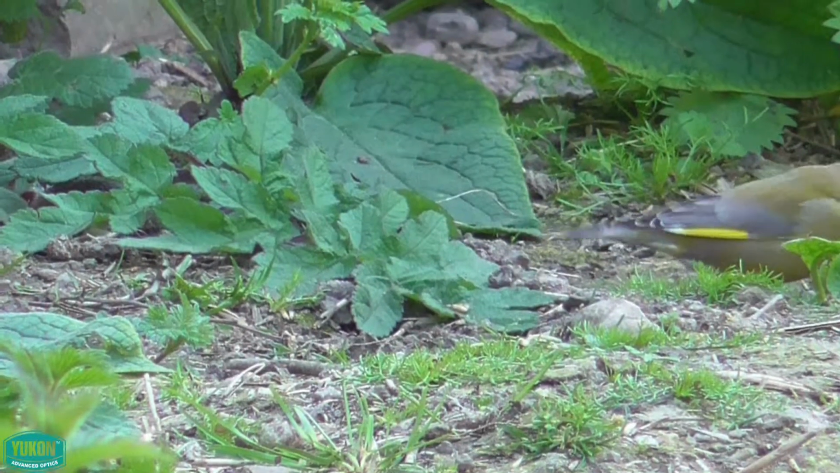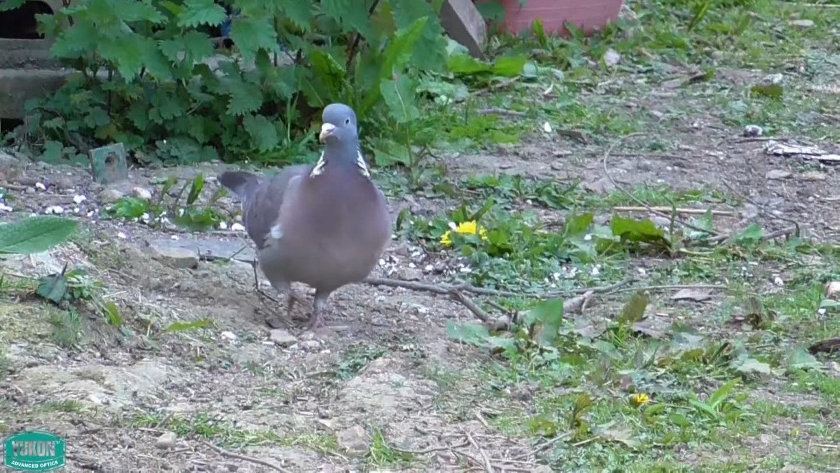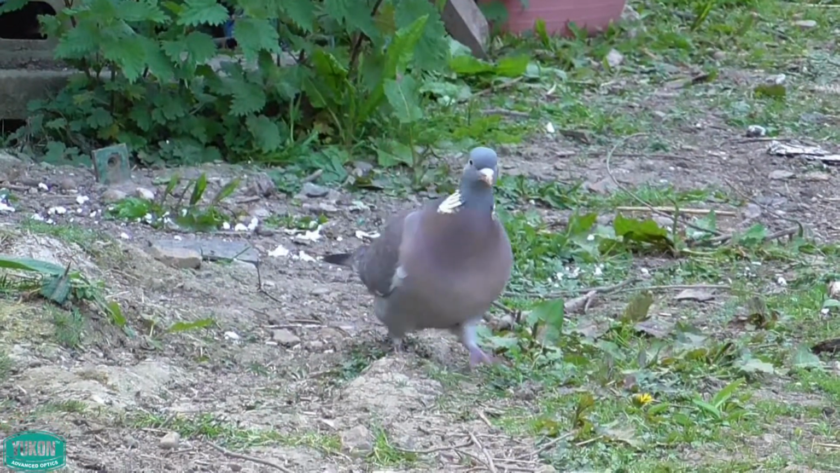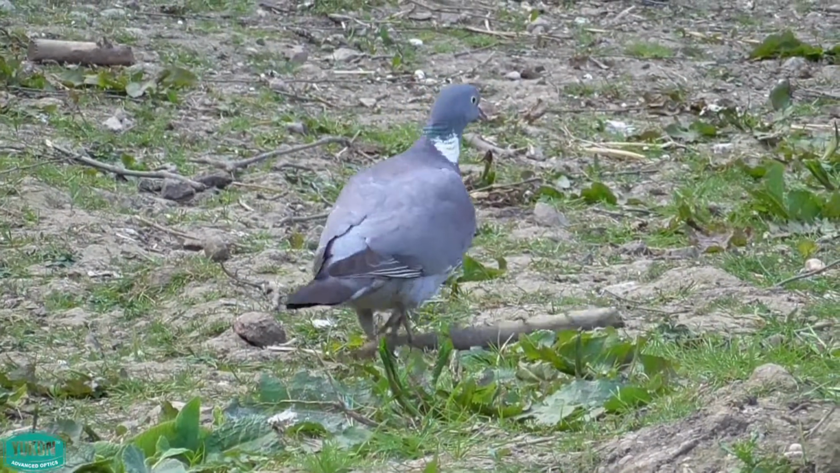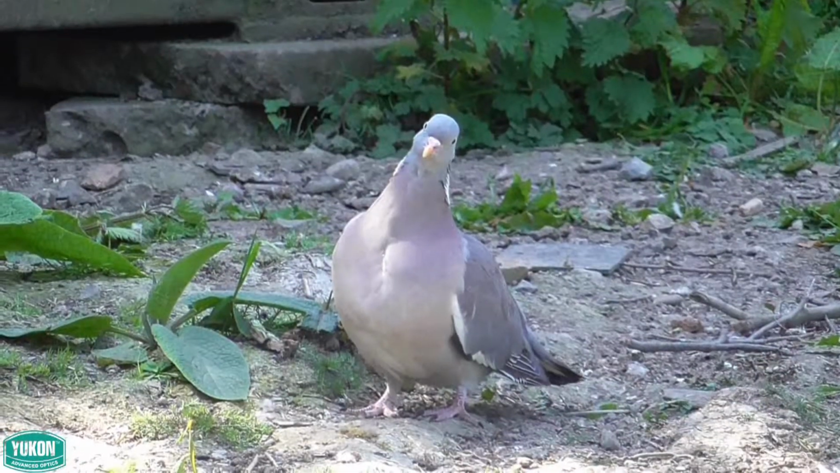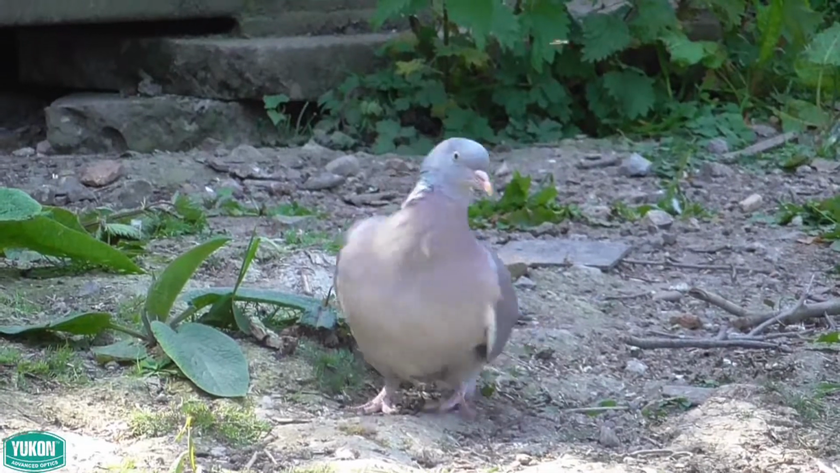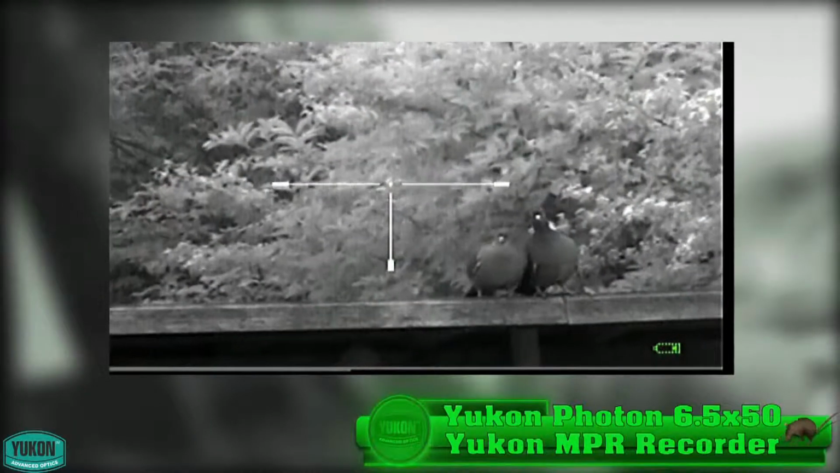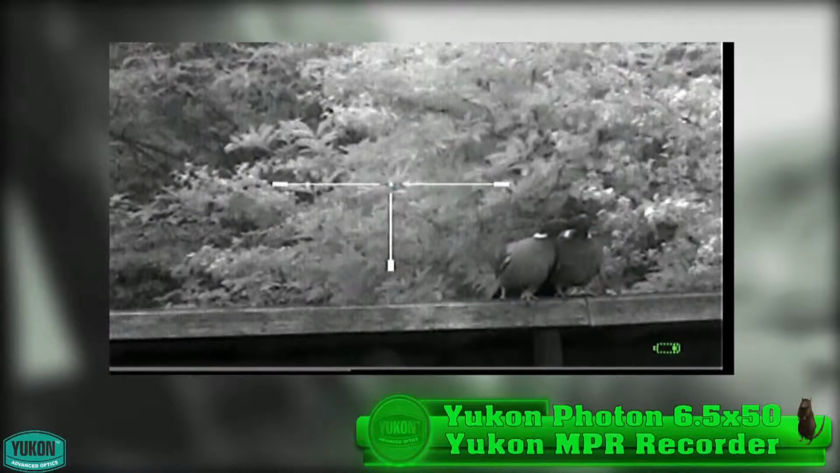I generally leave on the allotment the wood pigeons, this pair, are nesting, and they do bring the magpies down. I would rather take the magpie over the wood pigeon on here. As long as they bring the magpies down, the wood pigeons do serve a purpose. And this is actually a breeding pair what's nesting on the allotment.